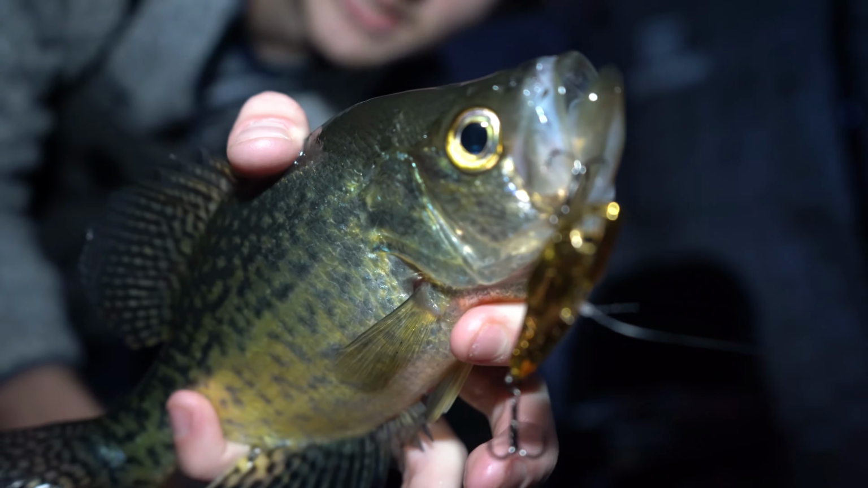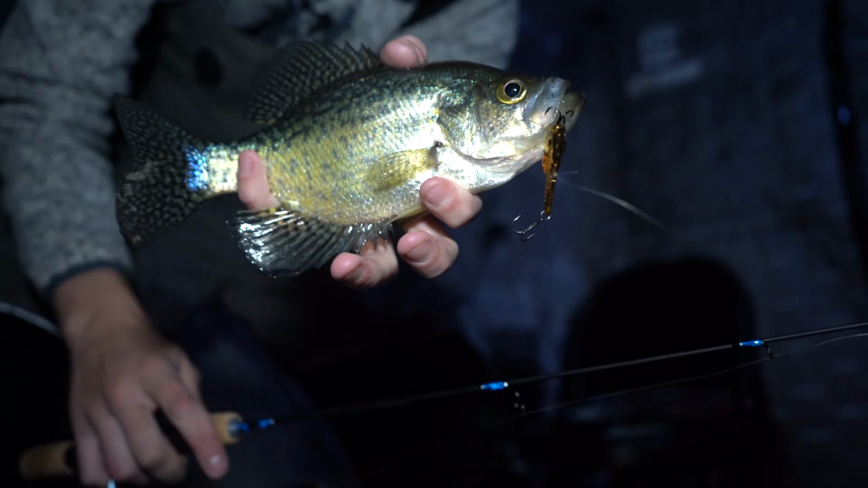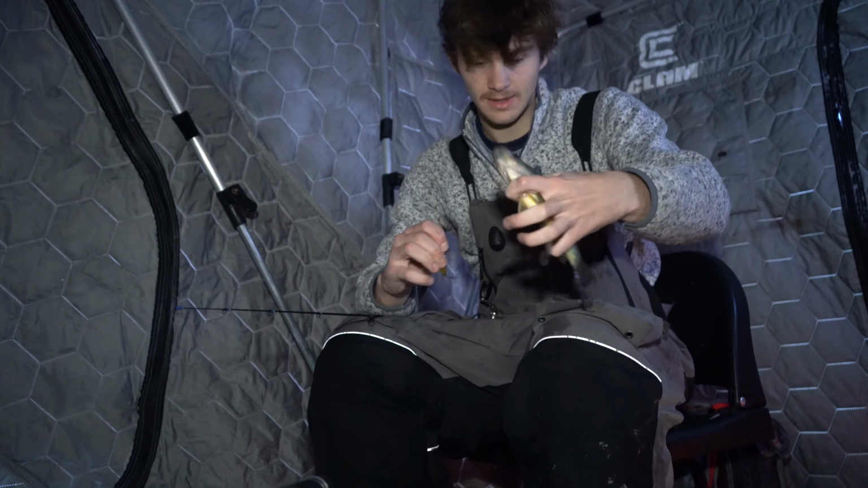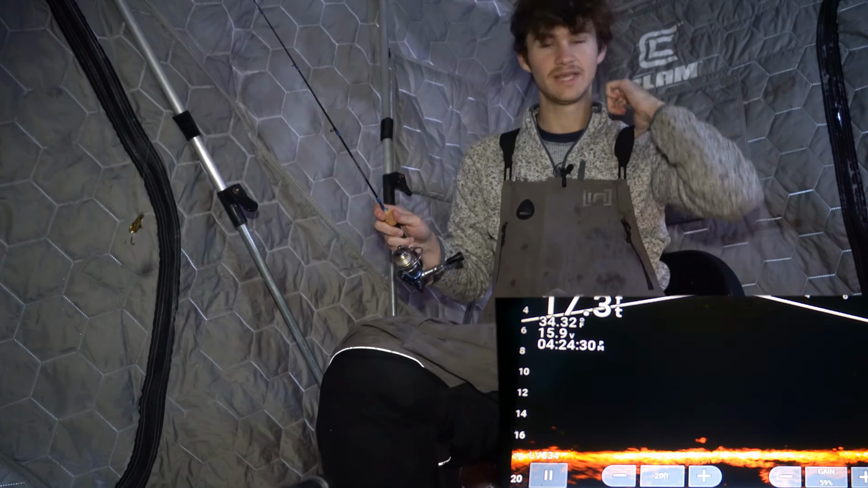Look at how he choked it right there. Absolutely choked the V-Rod. She's going right back in the water. Beautiful crappie, a little under 10 inches, but he absolutely hammered it, and that's all that matters. That is sick. That is so sick. Going right back in the water, buddy. We're gonna keep fishing, guys.